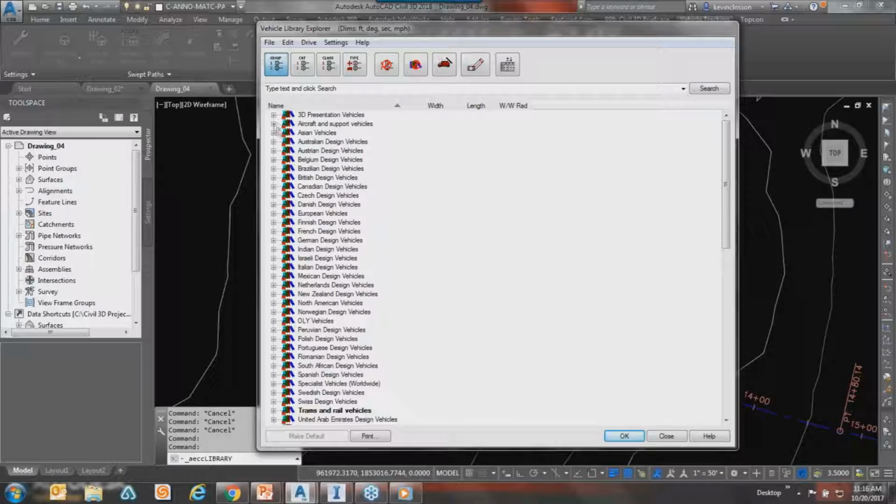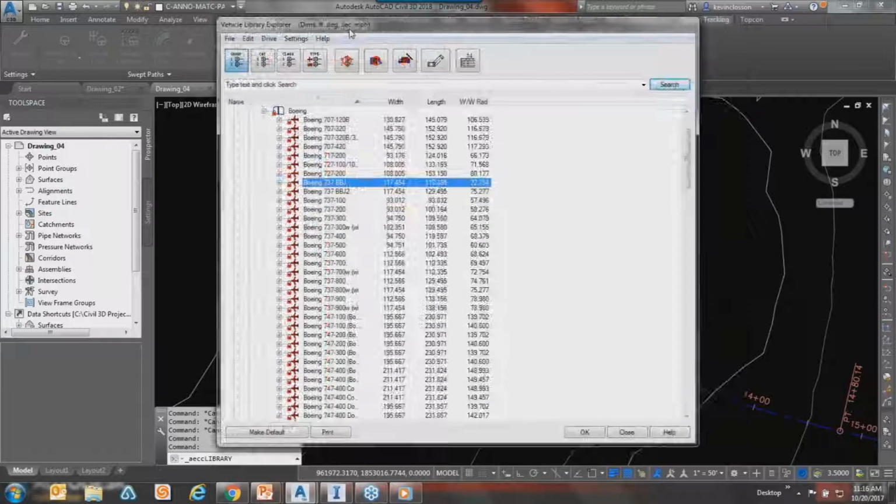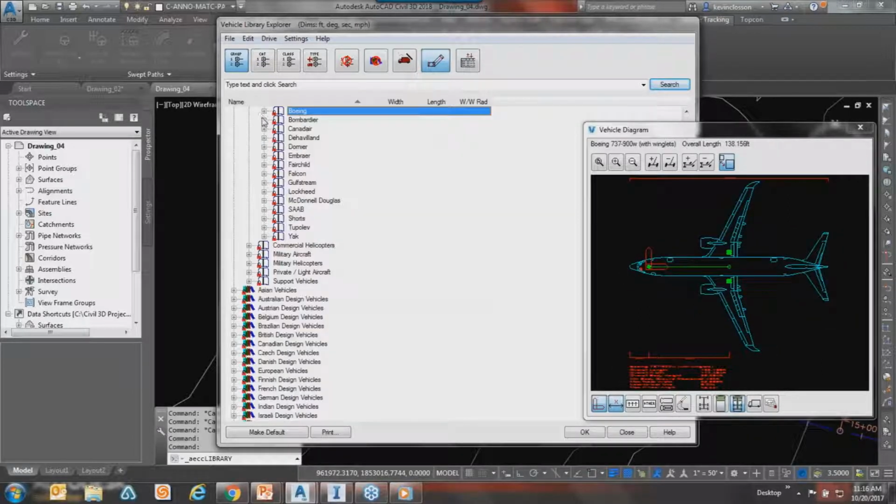In fact, I'll just go up top for a kick here. Looking down this, here's aircraft. There's private aircraft. There's commercial aircraft. I think Boeing's in here somewhere. There's Boeing. And anything you pick on, you can see the actual different types of planes, boats, and on and on. Every vehicle that you could imagine is inside this thing. And if it's not, you just find something close, and it's very easy to manipulate these. You actually copy it and make it your own.